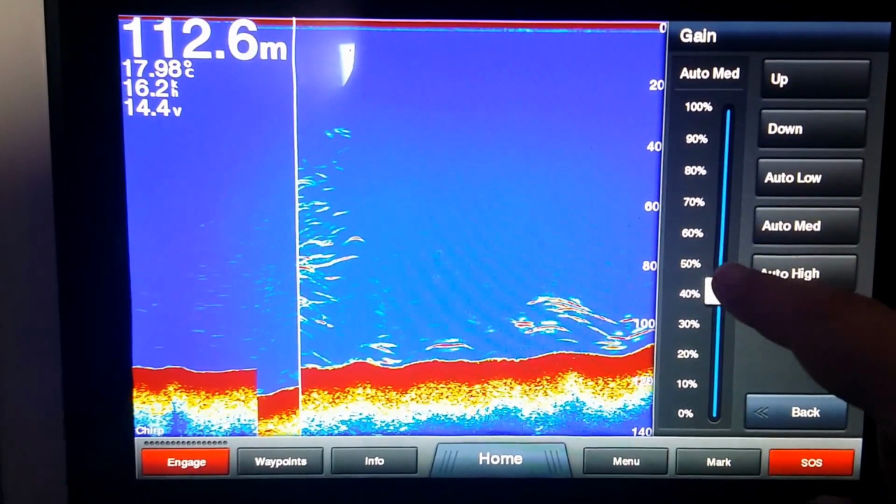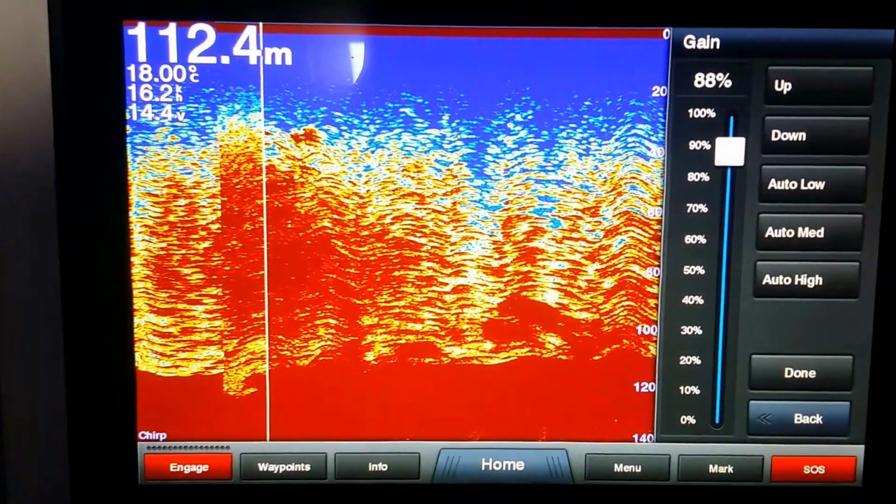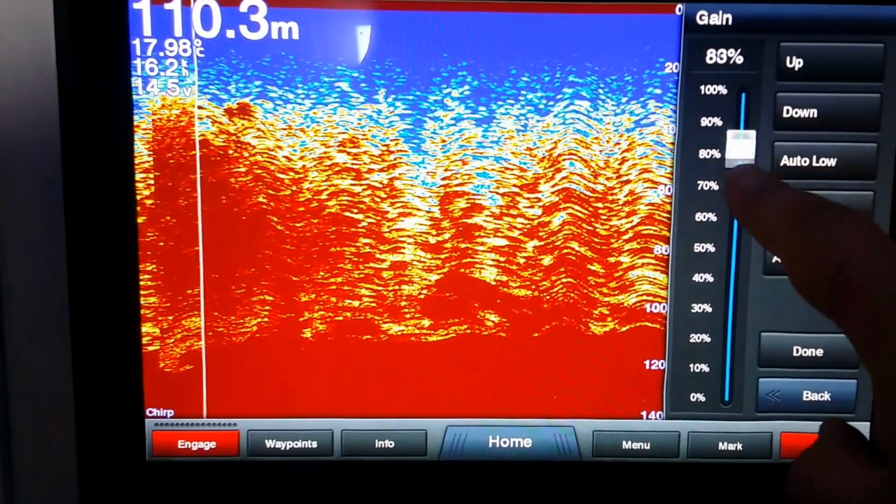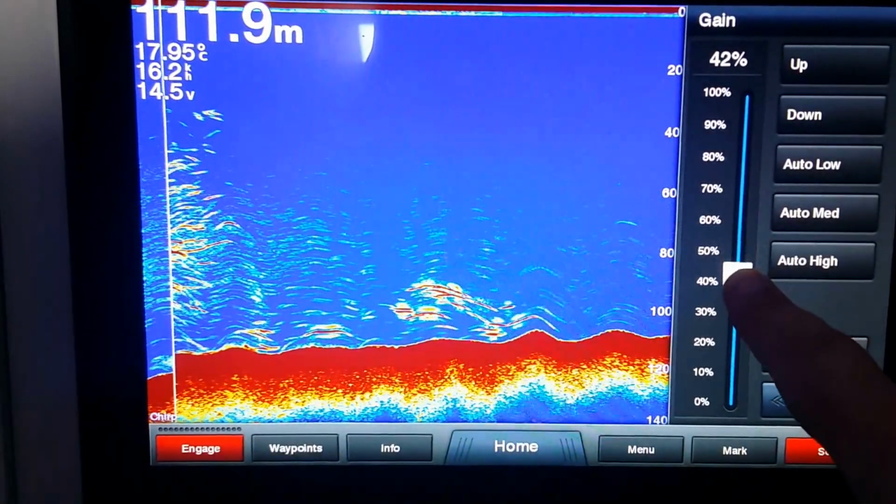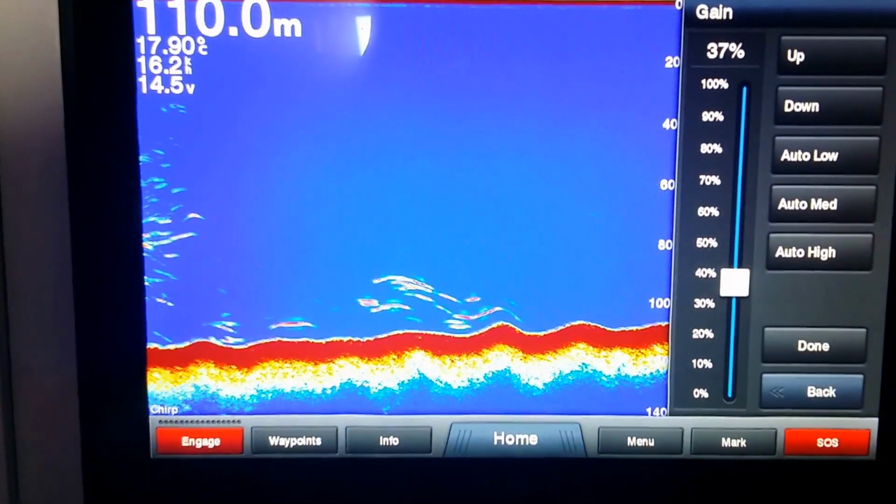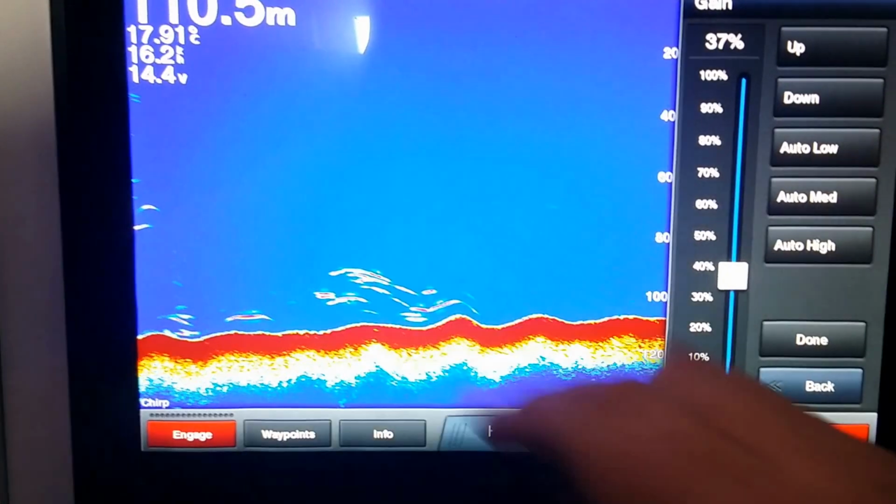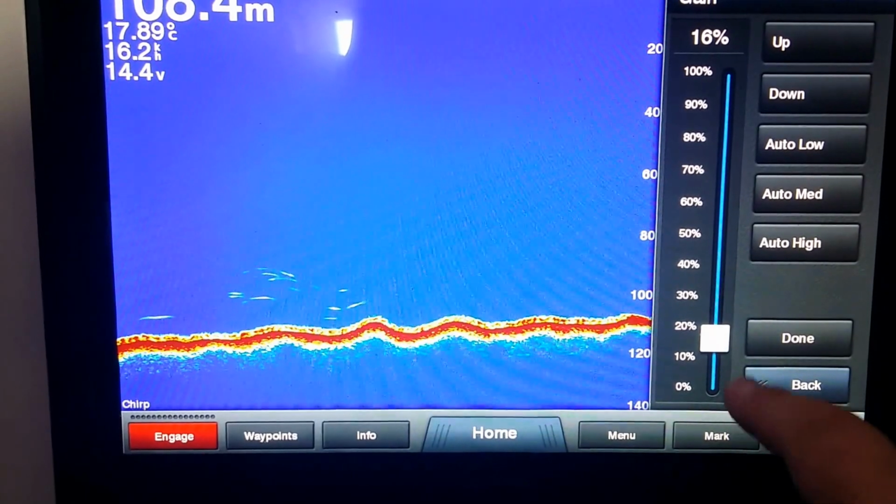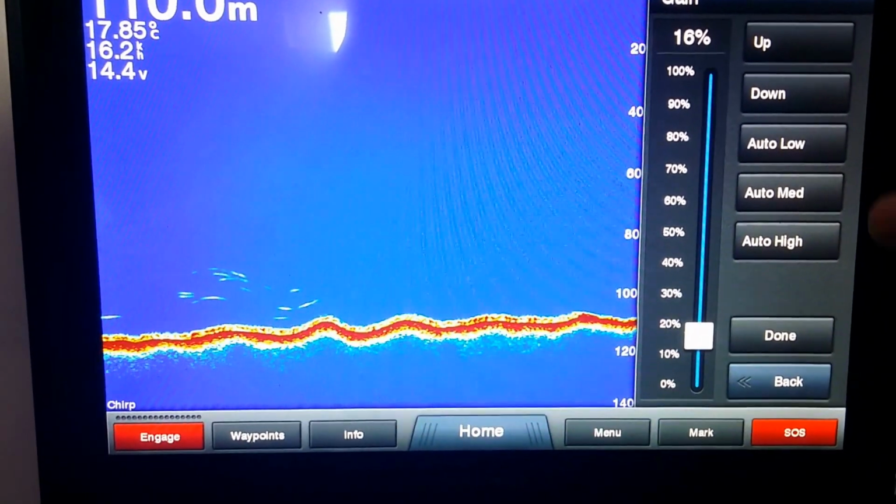So if I want to increase the amount of stuff I can see on the screen, we bump it all the way up and we've got Dante's Inferno. But ordinarily we can also reduce it to a more pedestrian level to remove all the smaller clutter. I can also take it a little bit too far down. So that's where the automatics come in.